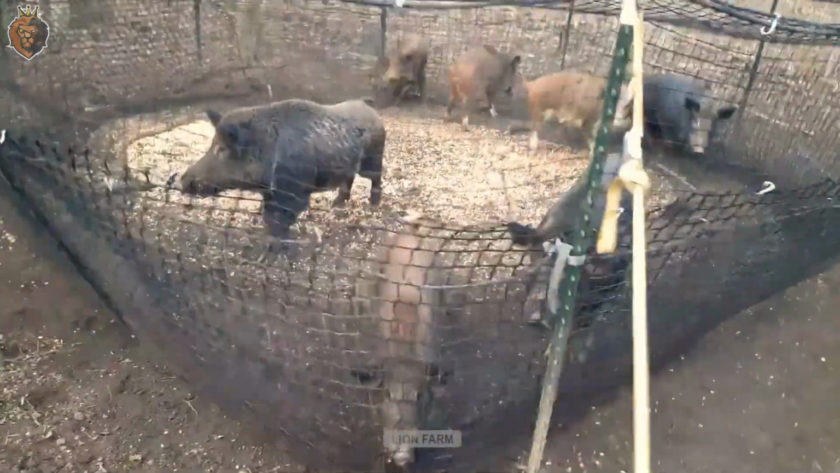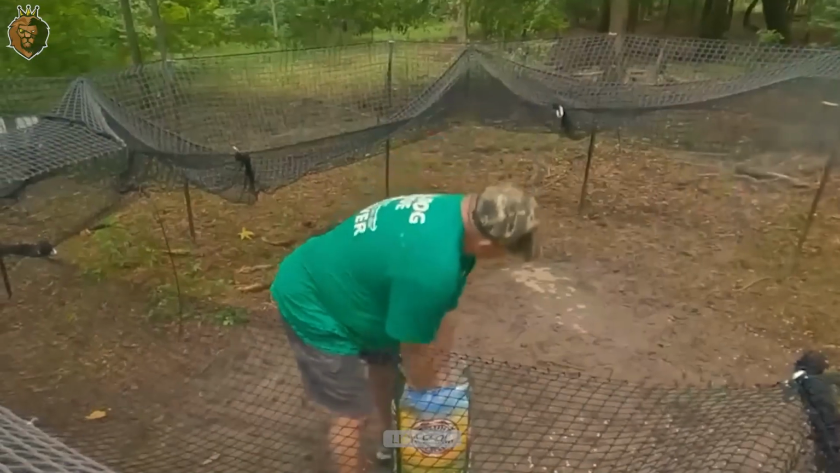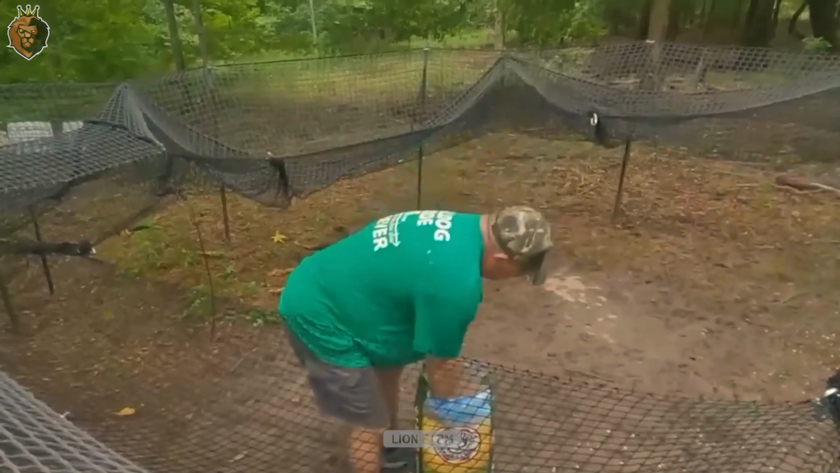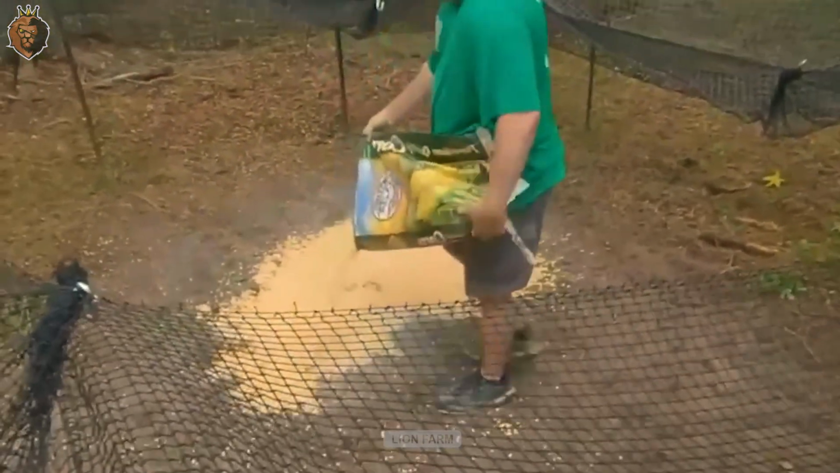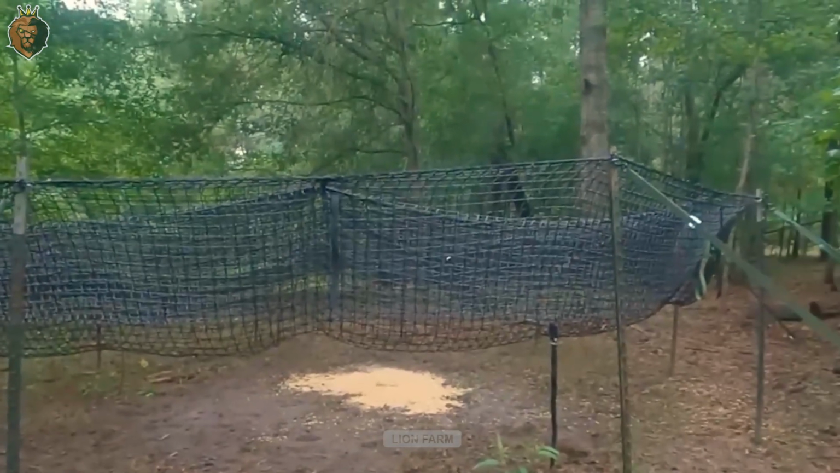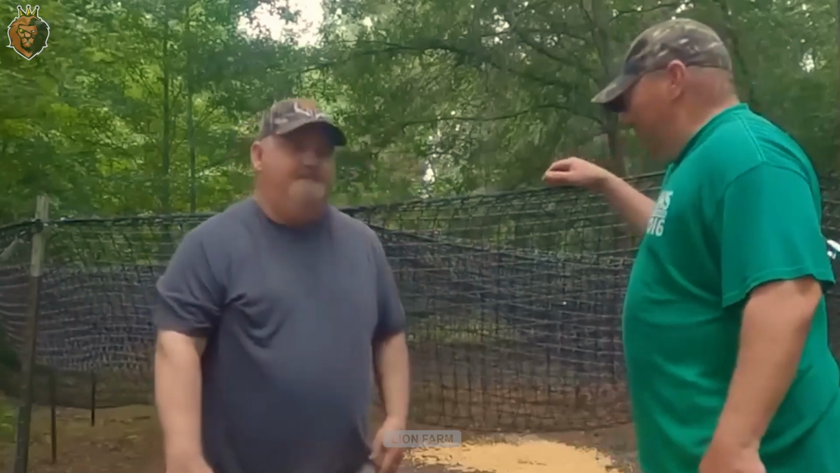According to field research, wild boars have an extremely sensitive sense of smell and are particularly attracted to fermented scents. One of the most effective baits is a mixture of corn, gelatin, and probiotics, which creates a sour, fermented fruit aroma that strongly stimulates their food-seeking instincts.